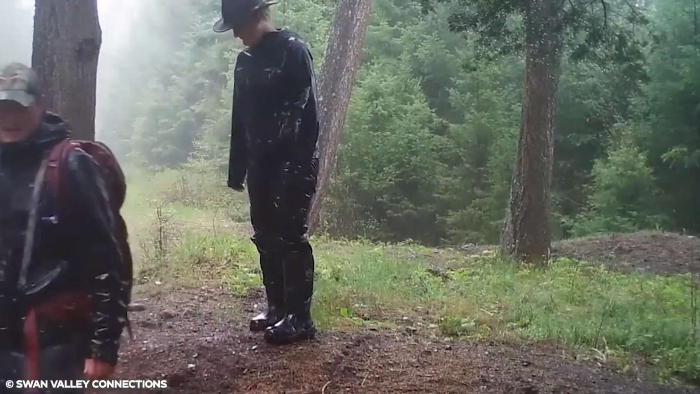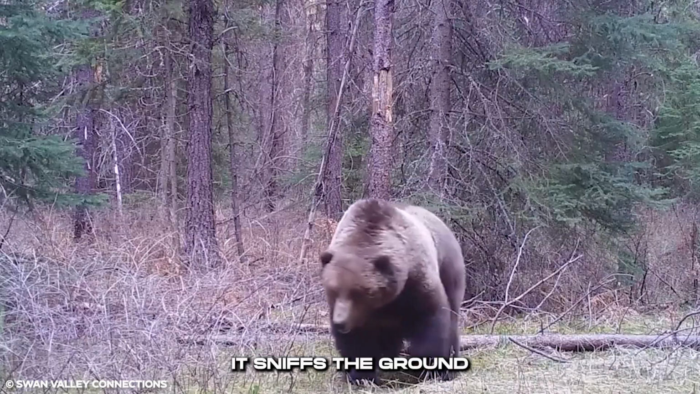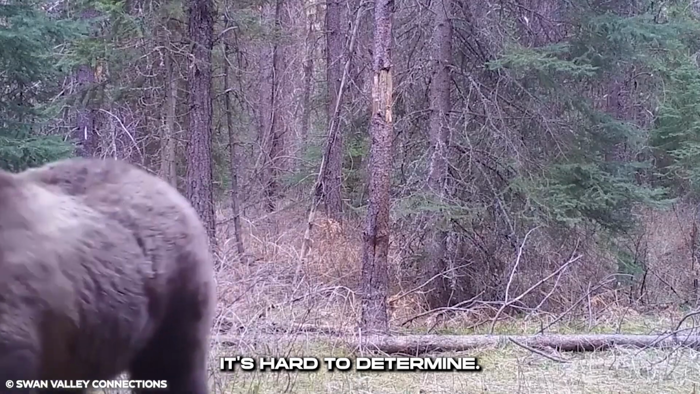What are they after? Still in the same woods, this humongous brown bear trudges through the woods. It sniffs the ground and moves slowly. There's a smell it's following, a prey or human. It's hard to determine.